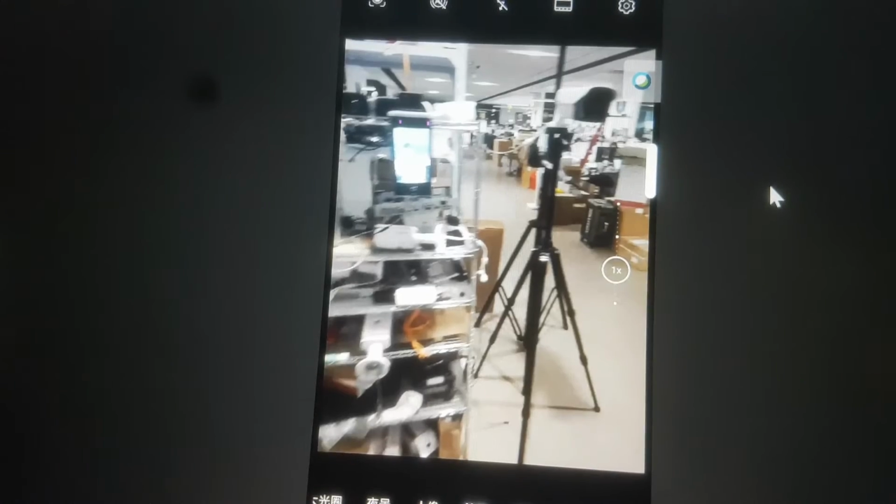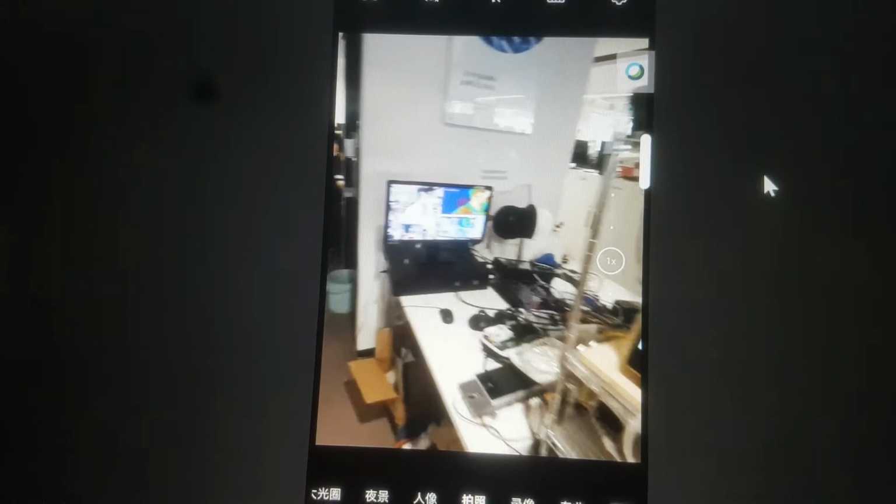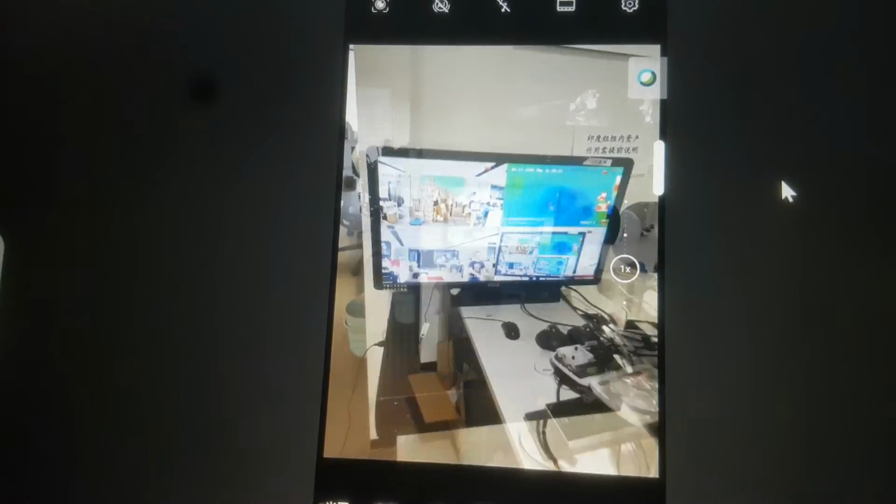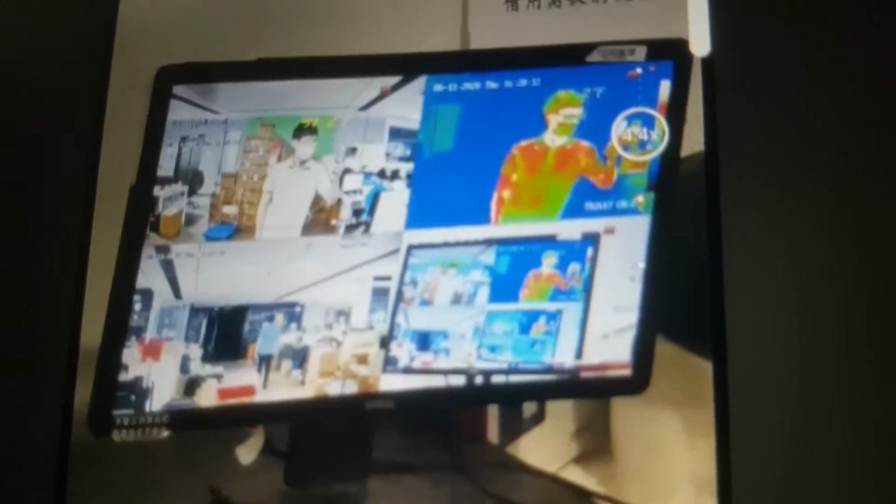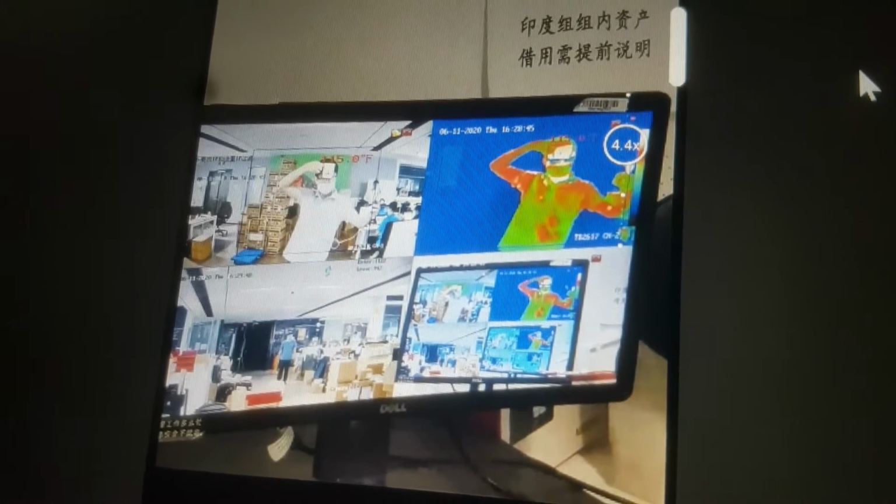So when the temperature is abnormal, it will give you the flashlight and also the audible warning. And here is our DeepMind NVR local view. You can see from the local screen the temperature value. And also when I put the hot water in front of it, you see the temperature value in red color.